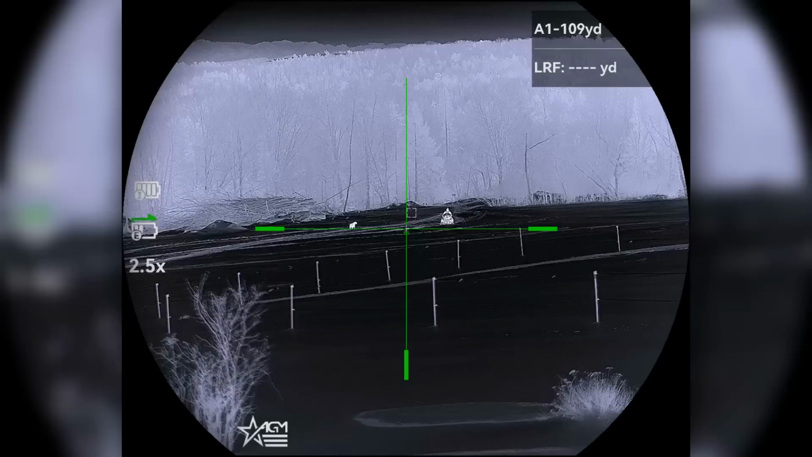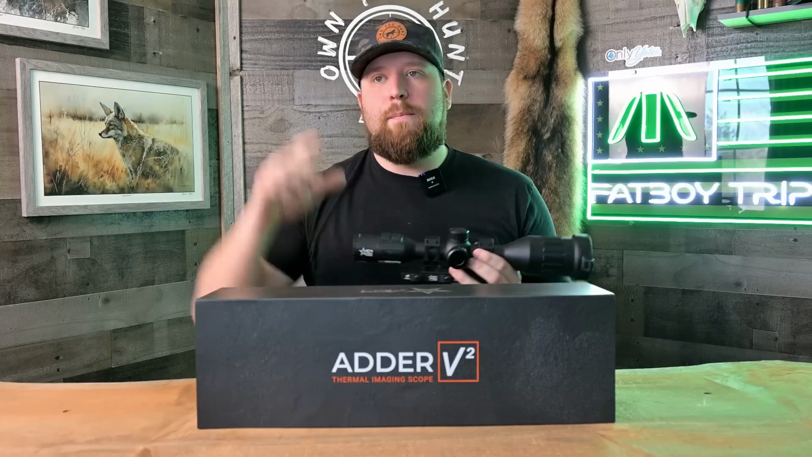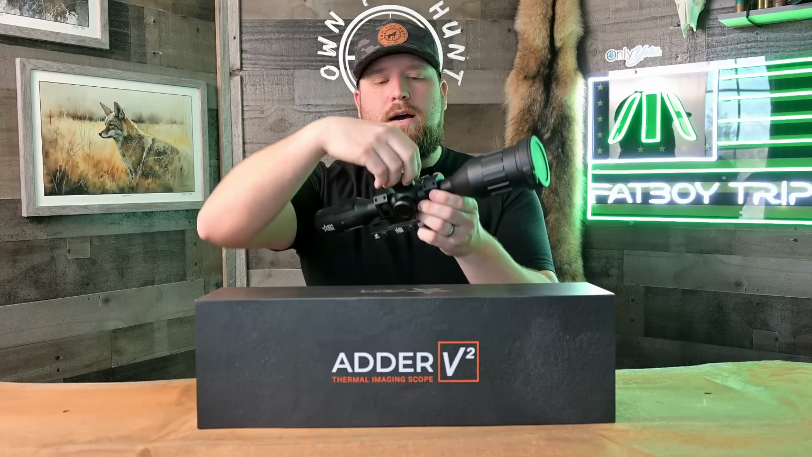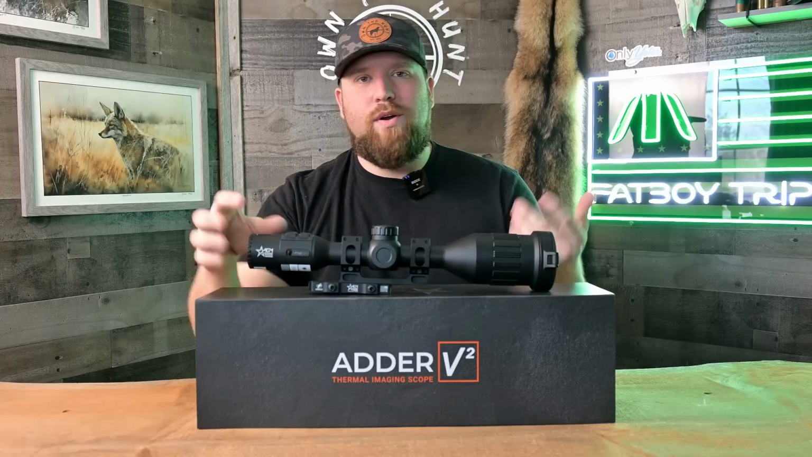So you're going to be able to zoom slowly in half zoom increments, so half magnification. This starts at 2.5, your picture-in-picture is going to start at 5, and then from there you can go up in half number increments, which is really, really nice. Zoom is pretty good, doesn't really take that long to zoom in or zoom out. You can do it quickly with this turret up top. It works really nice. No real complaints there.